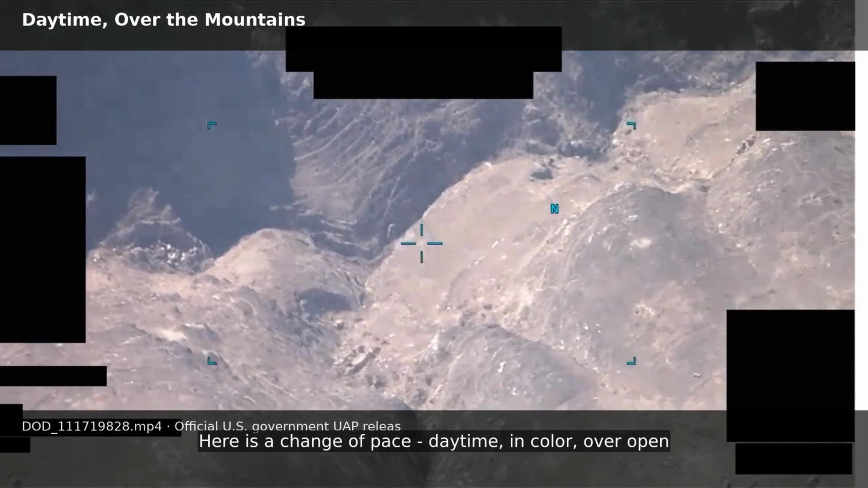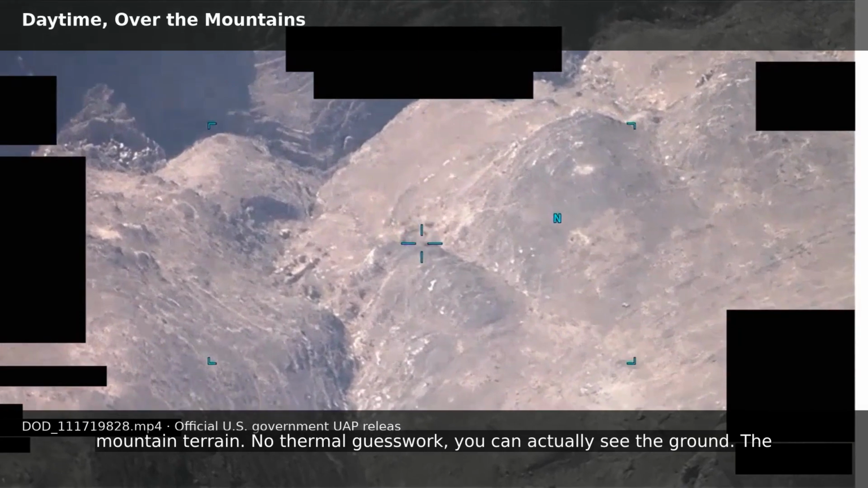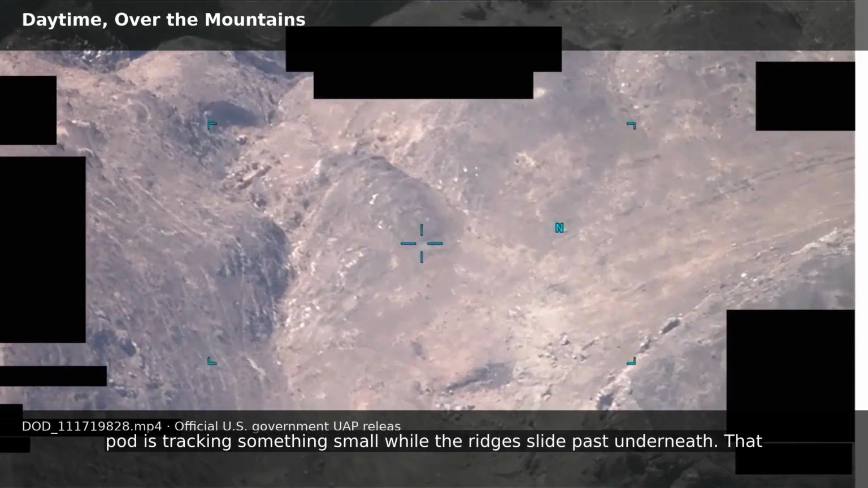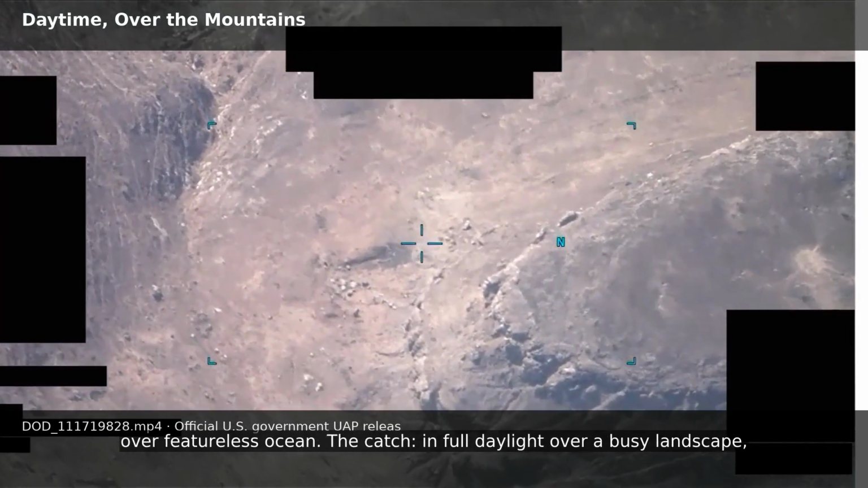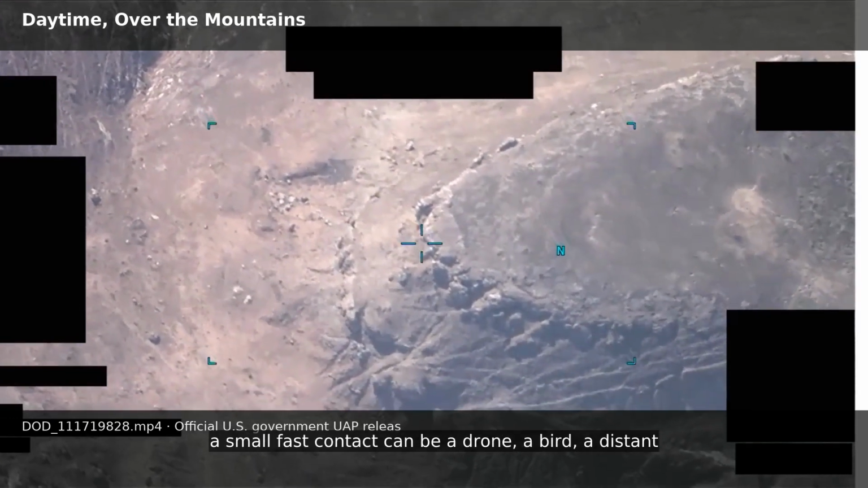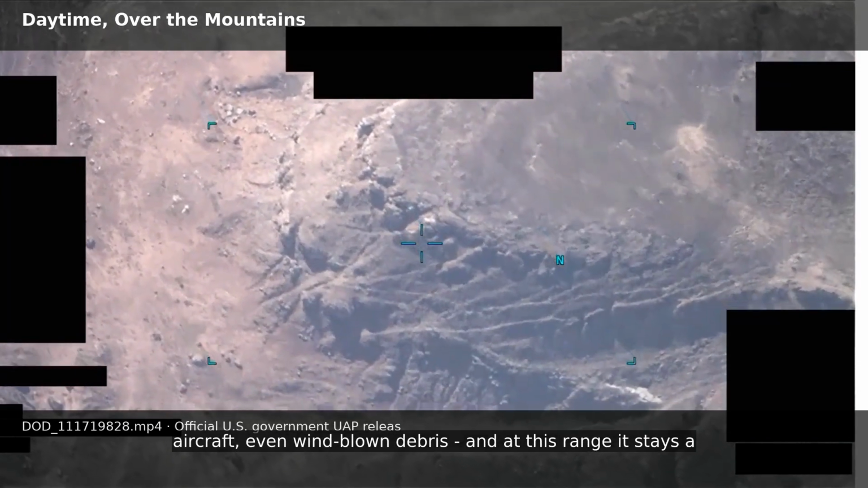Here is a change of pace, daytime, in color, over open mountain terrain. No thermal guesswork, you can actually see the ground. The pod is tracking something small, while the ridges slide past underneath. That terrain is gold, because it gives scale and motion you never get over featureless ocean. The catch, in full daylight over a busy landscape, a small fast contact can be a drone, a bird, a distant aircraft, even windblown debris. And at this range it stays a speck.